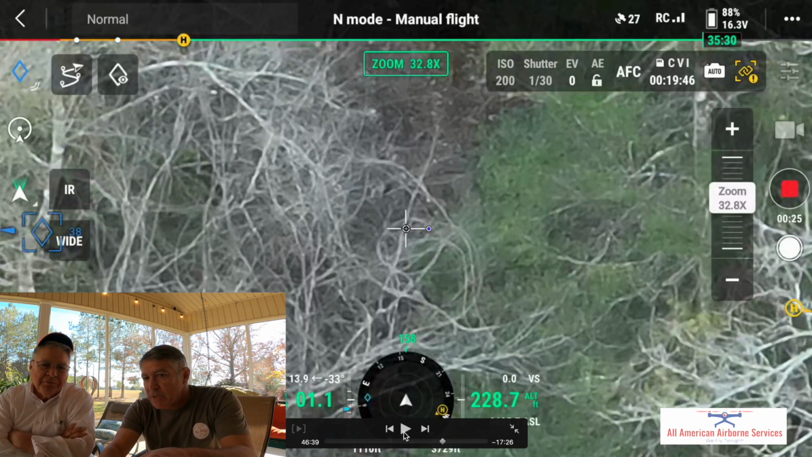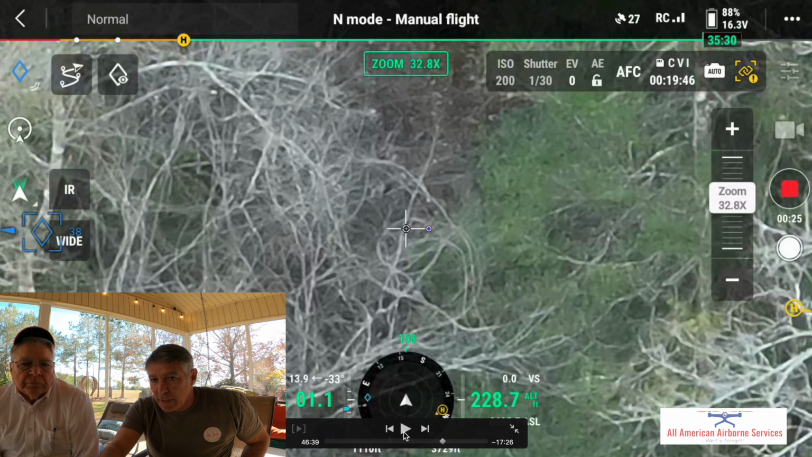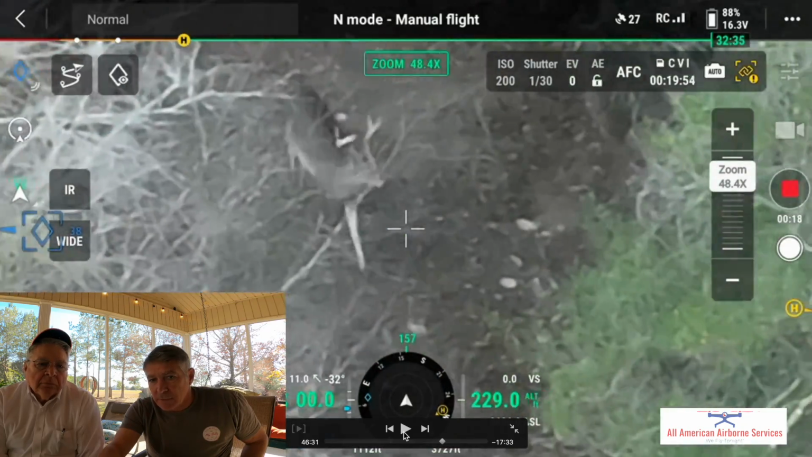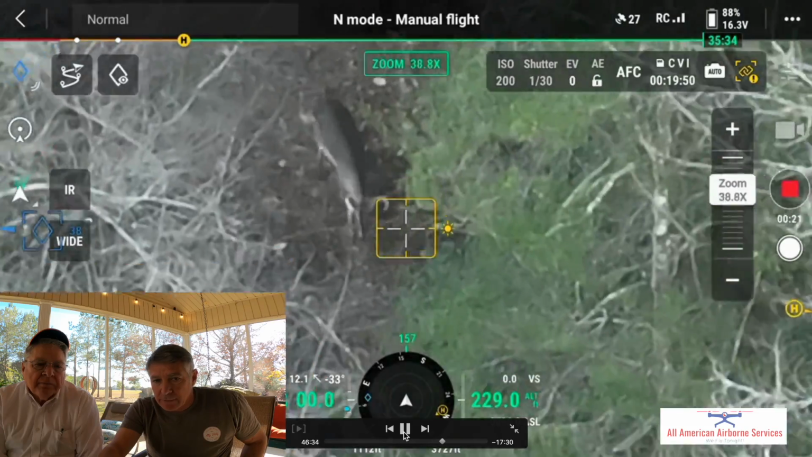So this is the same 6-point that we saw in the morning. He's just down by the wood line now. And he's out in the afternoon, one of the first bucks I see roaming along the edge. So he's out there, you know, looking around.